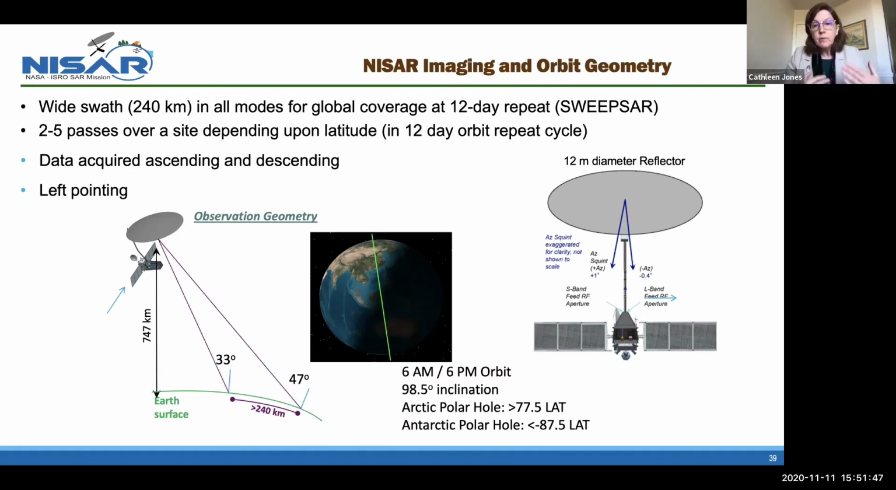Left pointing, you'll get much better coverage at the Antarctic than you do in the Arctic. That's not so great for Arctic sea ice, but since the other sensors measure the Arctic better, the idea is that this will be an opportunity to get much better data over Antarctic, especially the land mass in the Antarctic.